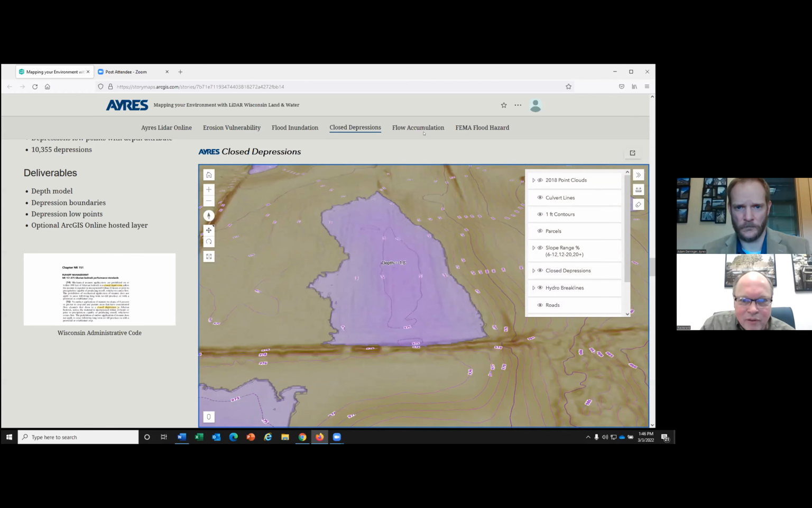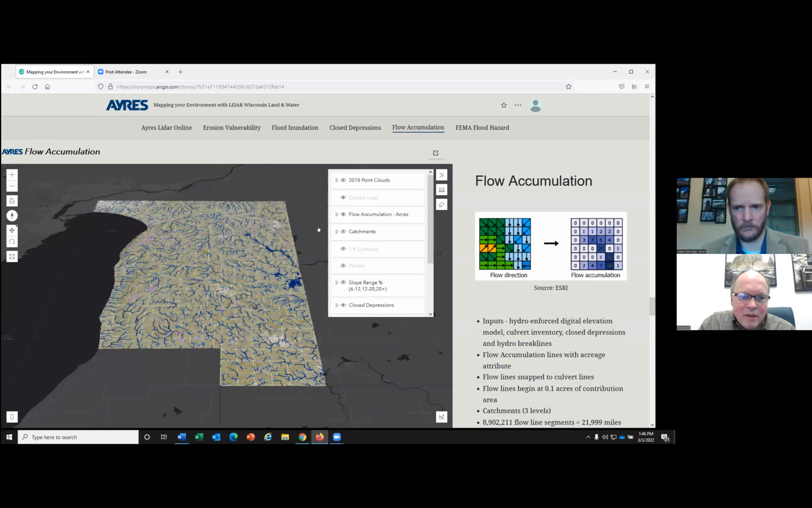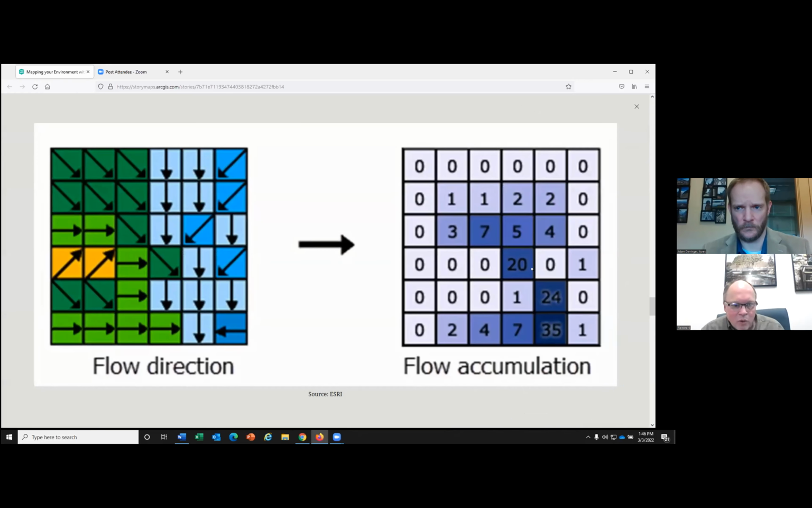Okay, so let's move on to flow accumulation. Flow accumulation is something that I know some of you have worked with in the past with some of your modeling for runoff and designing practices. So for the flow accumulation process, we're trying to run this now for the entire county. And here, in this case, we did Calumet County. So each one of these squares would be about 4 square feet for the digital elevation model in Calumet County.